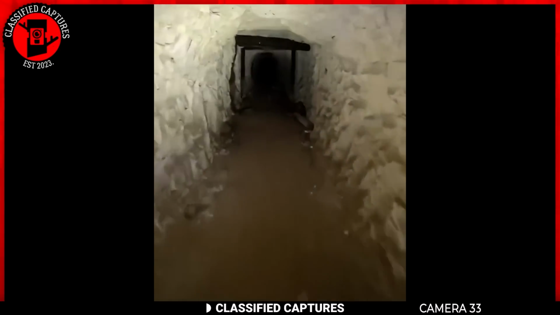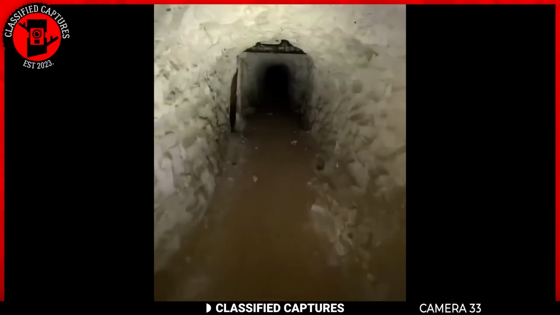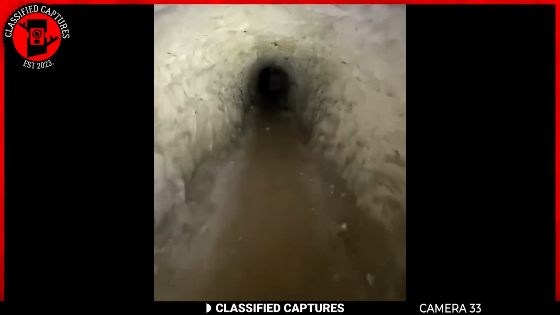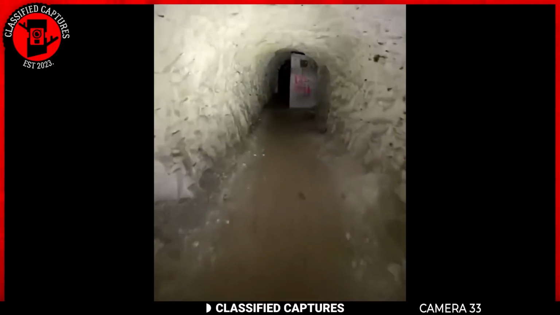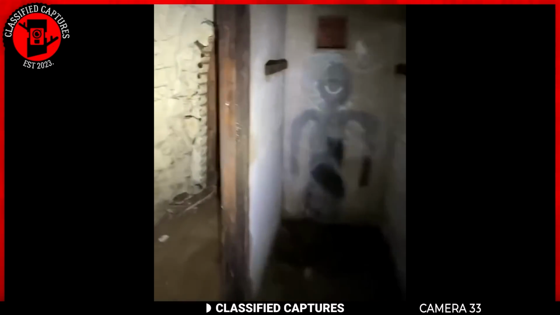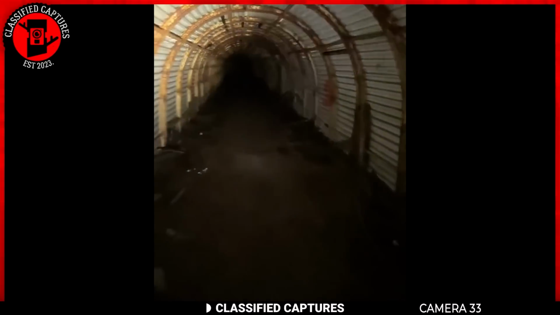After what felt like hours, the tunnel finally opened up into a massive chamber. But what caught his attention was something even more unsettling. The multiple pathways were branching off from this chamber, each leading into dark corridors that seemed to stretch into infinity. It felt like an abandoned bunker or a forgotten underground facility lost to time. But what was its purpose, and why did it seem so carefully hidden away?